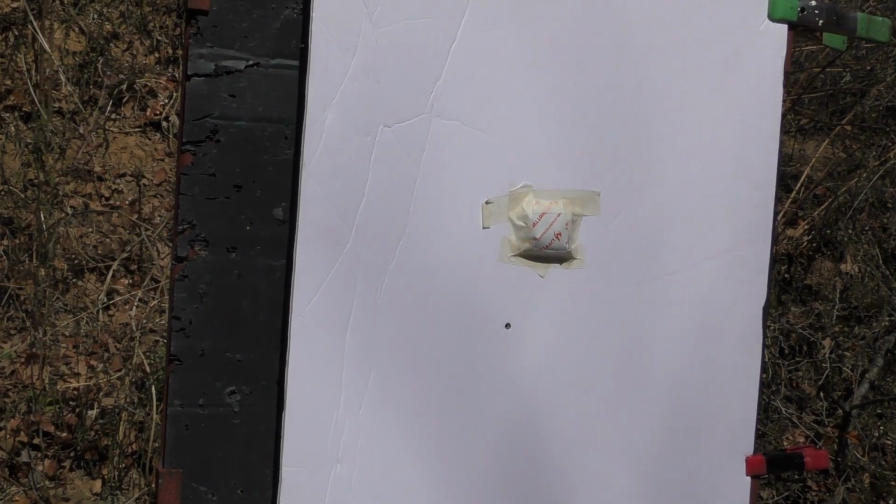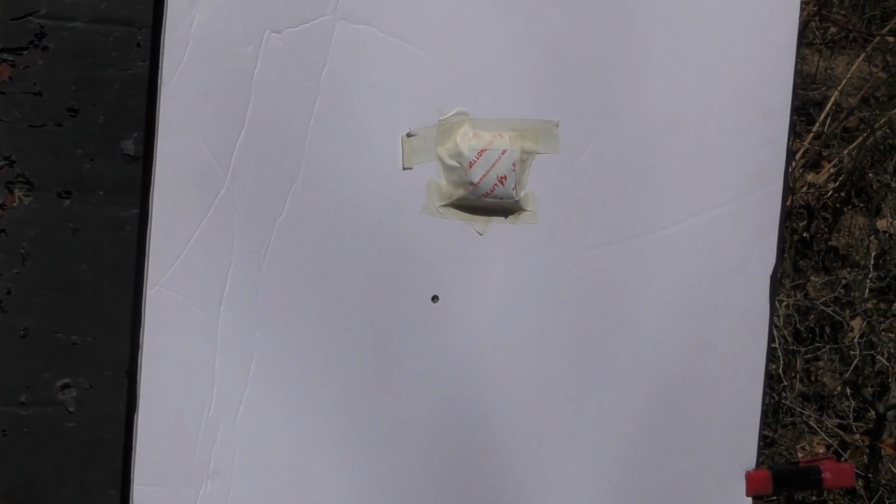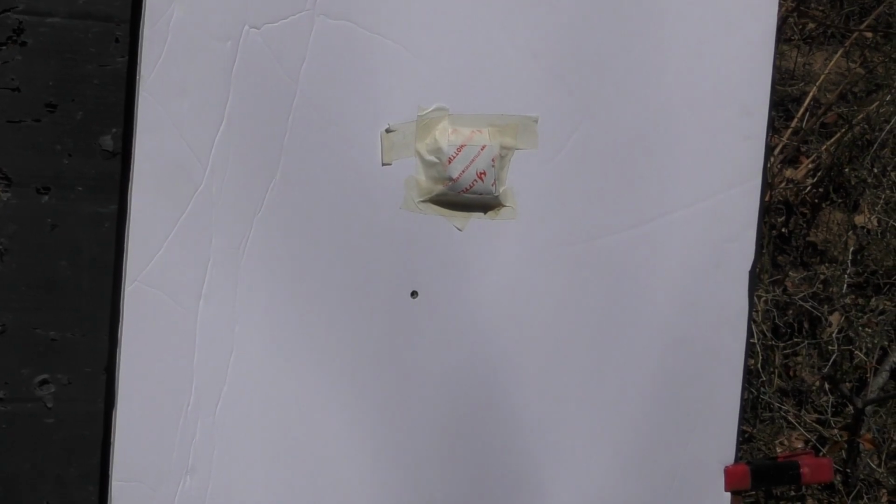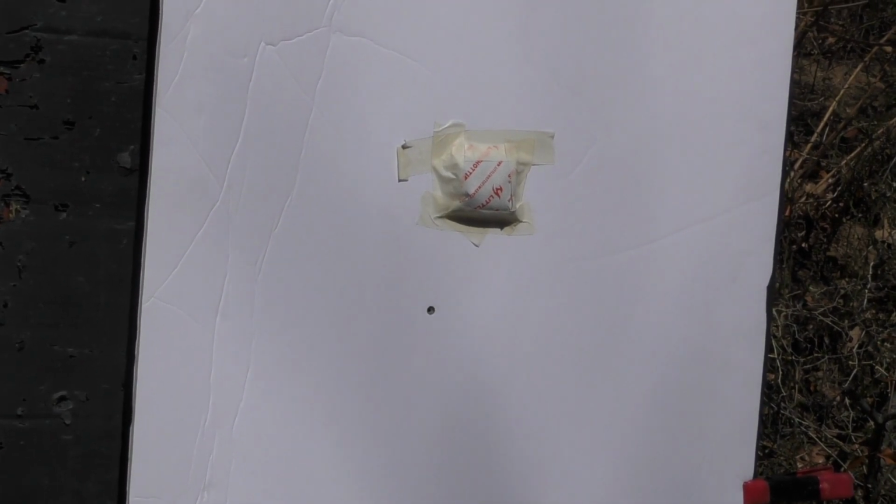Alright, as the target cam picked up, I'm low and left a little bit on my 50-yard initial shot. So I will need to go back into the Hogster Stimulus zeroing menu and adjust the white crosshair over the point of impact and lock that in, write those coordinates down, and then go out to 100 yards, because that's what I'm trying to zero at, and continue zeroing from that point.